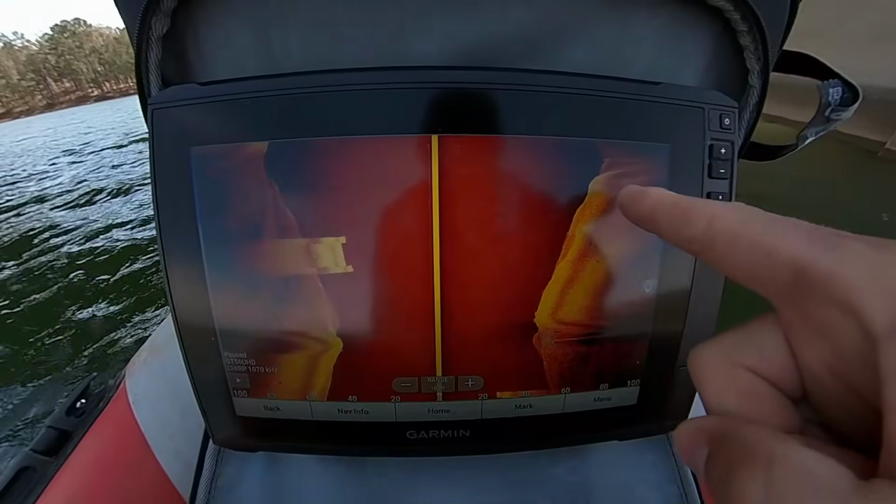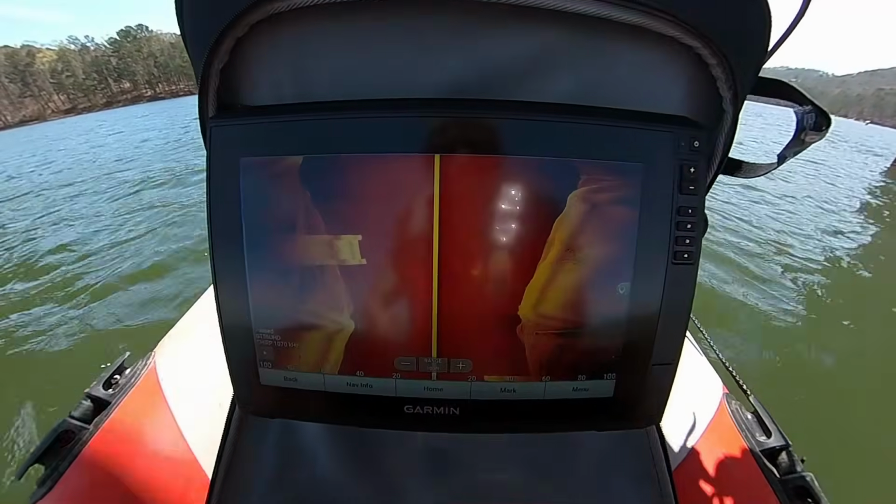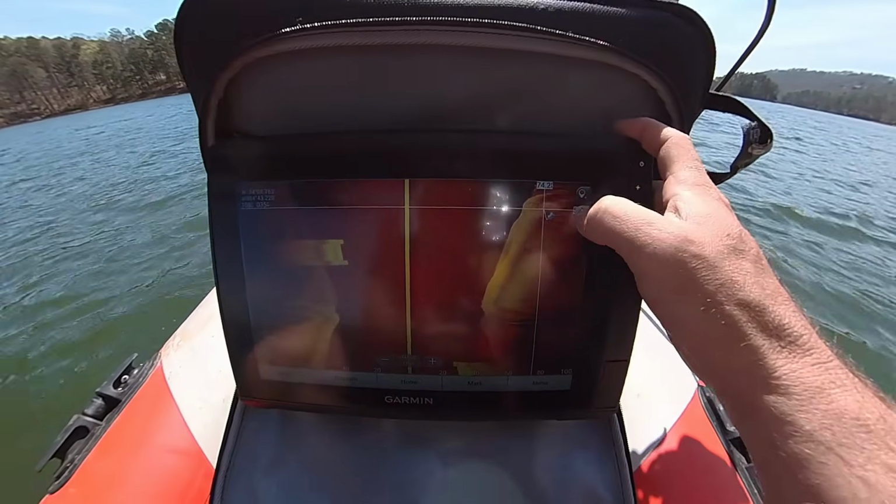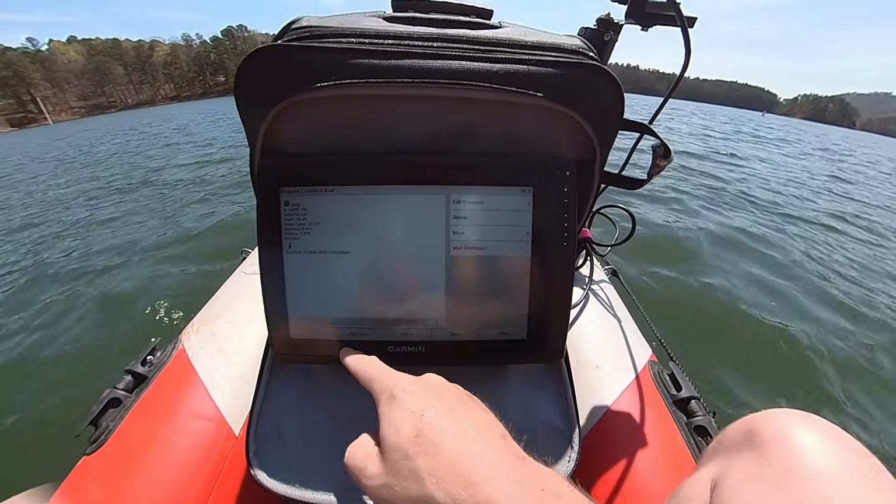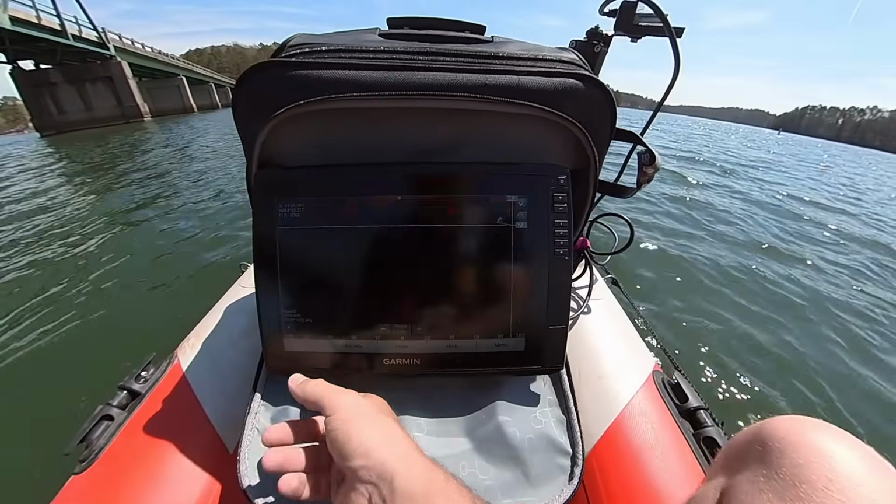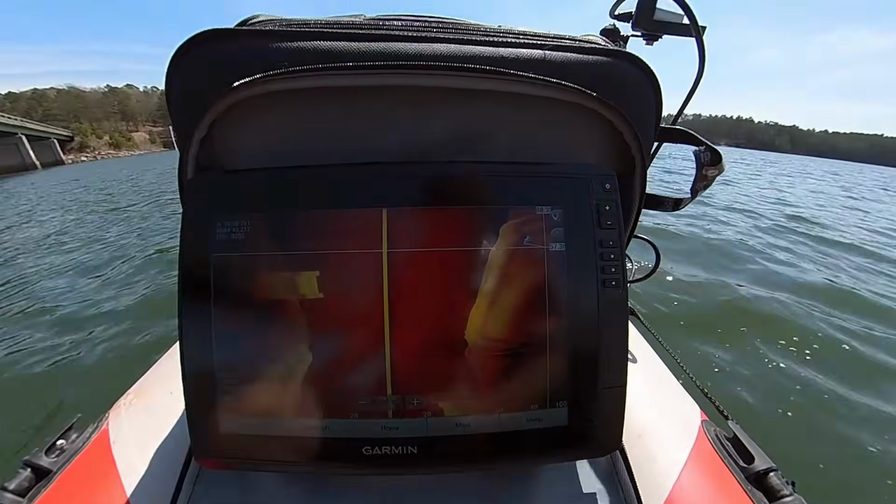All right, so right here and right here are 2 pretty rectangular objects. They look like they're pretty deep, but I'm gonna mark these and save them for later. So you simply touch it right there, mark it, and then go back. And then there's this other one. Mark it and then go back. Now those 2 are saved, so we can come back and find that location at any time. But let's keep searching and see if we can find any other things to dive on.